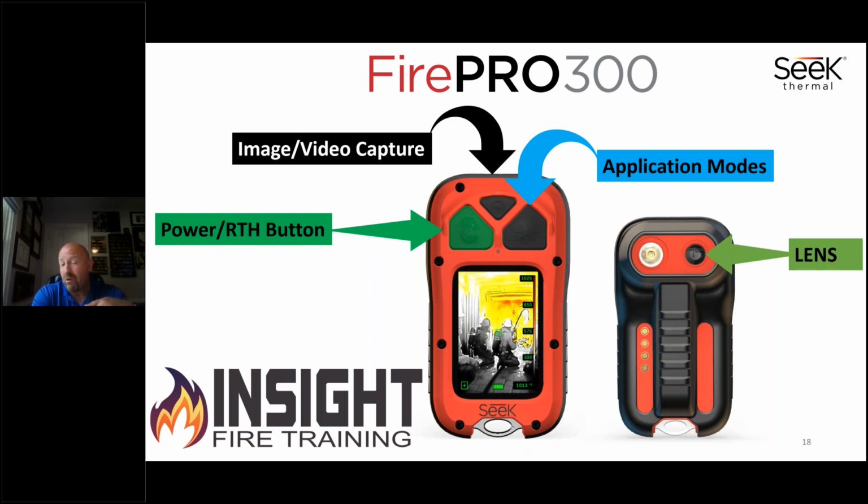And if you turn it off in survey mode, guess what? It starts back on in survey mode. So you can set it to start in that low temp environment if you want.